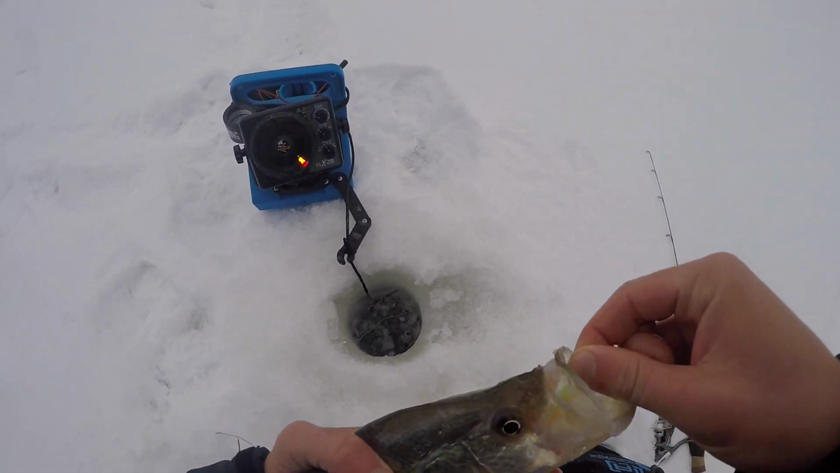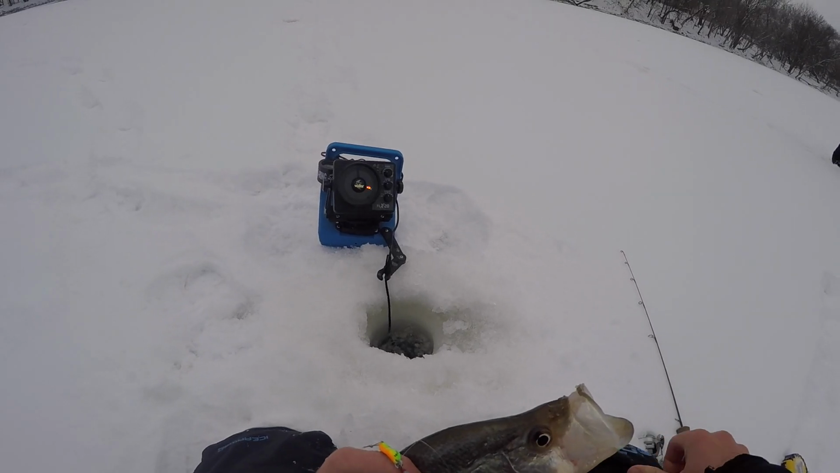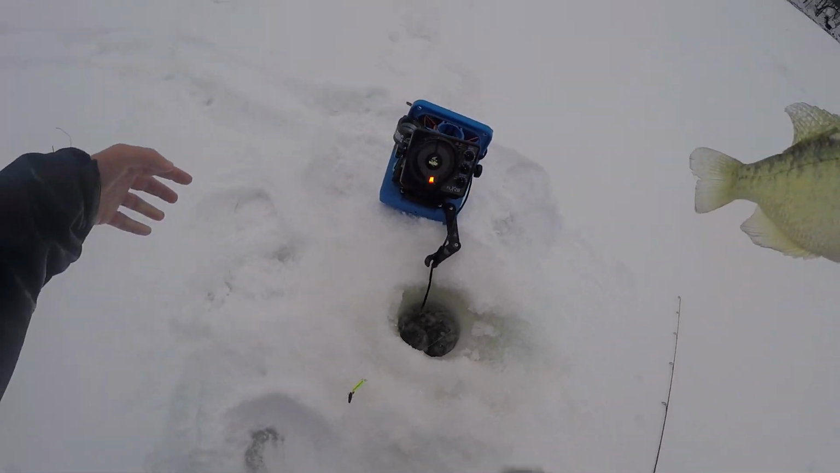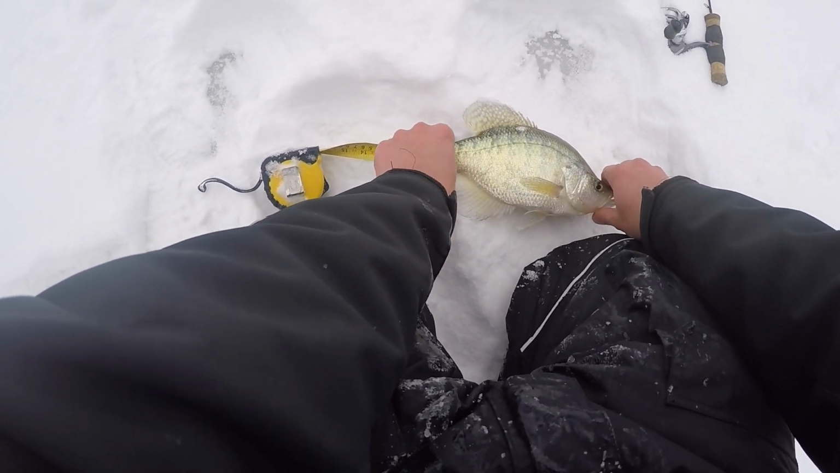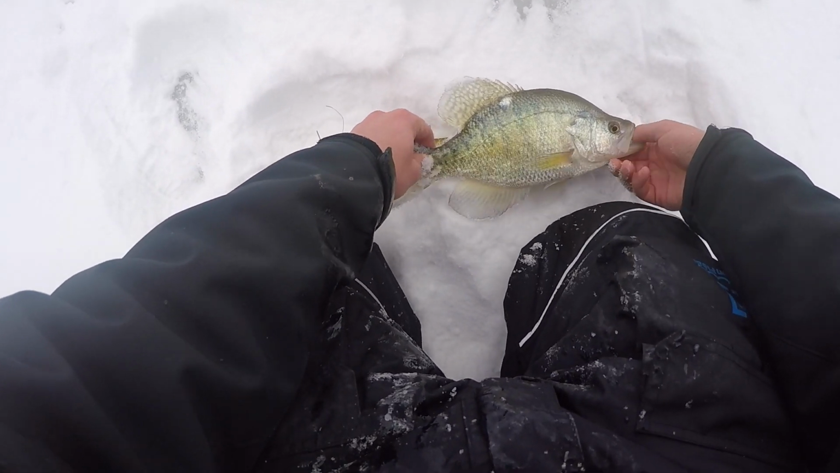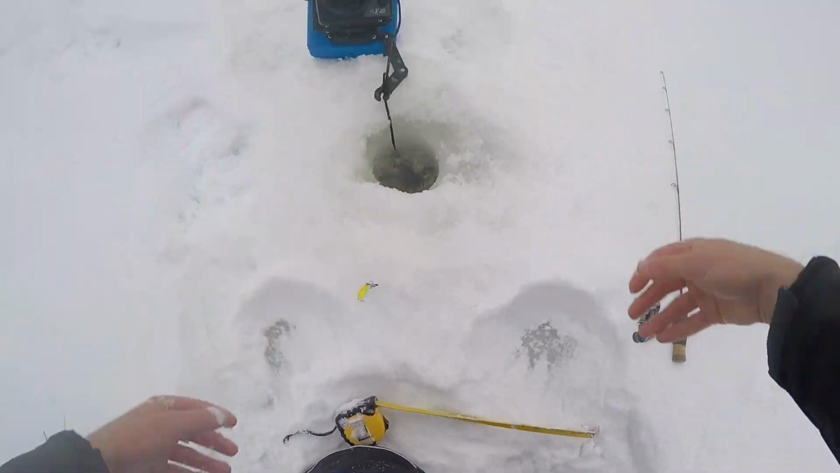Oh, I do have the tape right here. Bleach flutter spoon, just crushed. But Griff did have the tape on him, so we'll take a look. I'm pretty sure we're looking at an 11.5, 12 incher. Oh dang! I don't know if you can see that. He's almost 13. Yeah, 12.5, almost 13. Really nice fish. Gonna get him back. Like I said, I was just marking 3 of them. Well, that was a beautiful release. See you, bud.